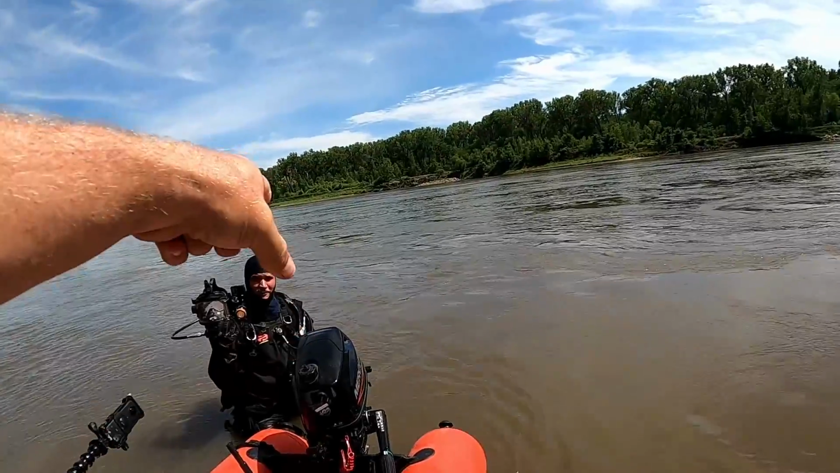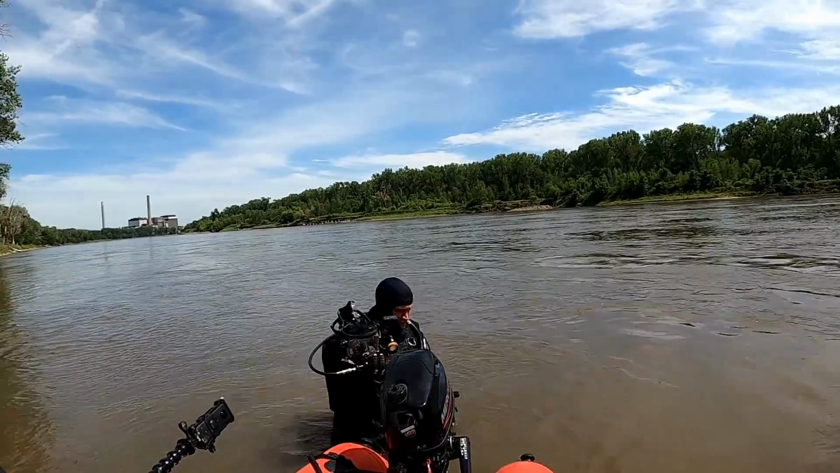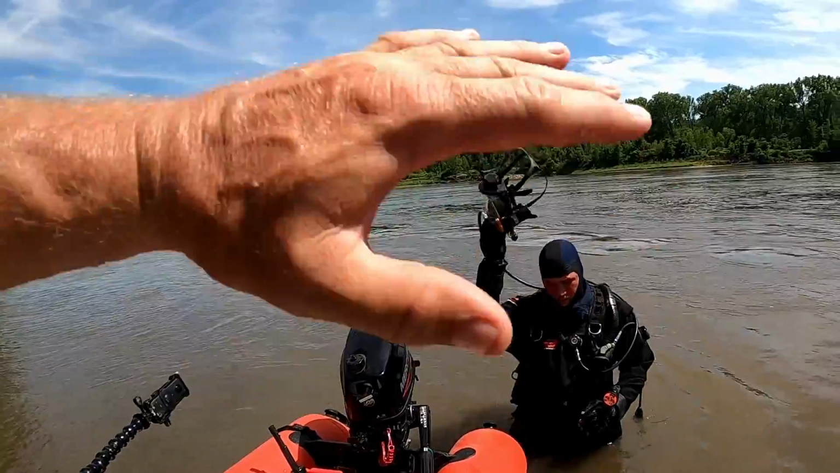So remember, don't pull on that. Just let the current take you down the rope. It's like right here. It's not far, it's not deep. So I should find it pretty quick. It's kind of angled. I think it's like this or like this. I can't tell which angle it was. Wheels are right. Definitely. You can see the roof and everything.